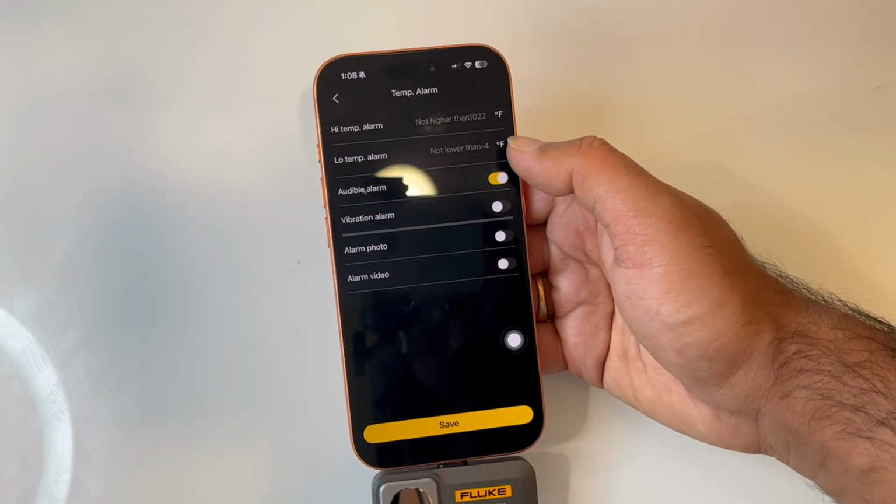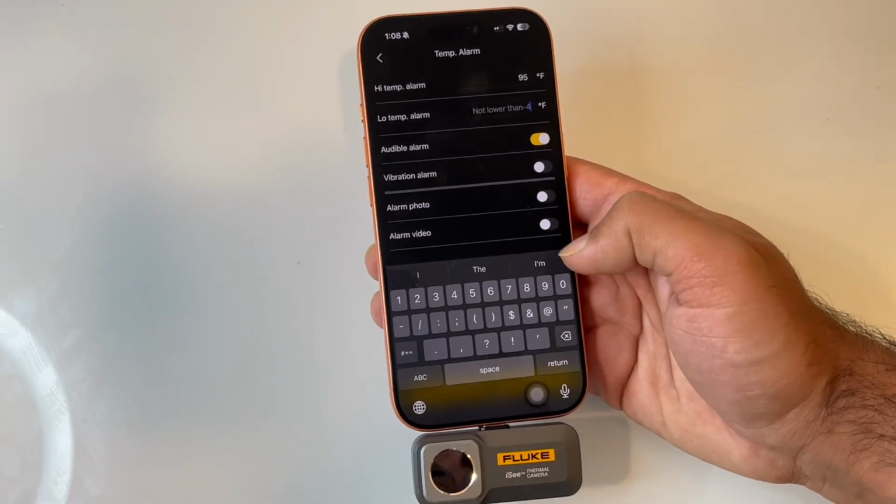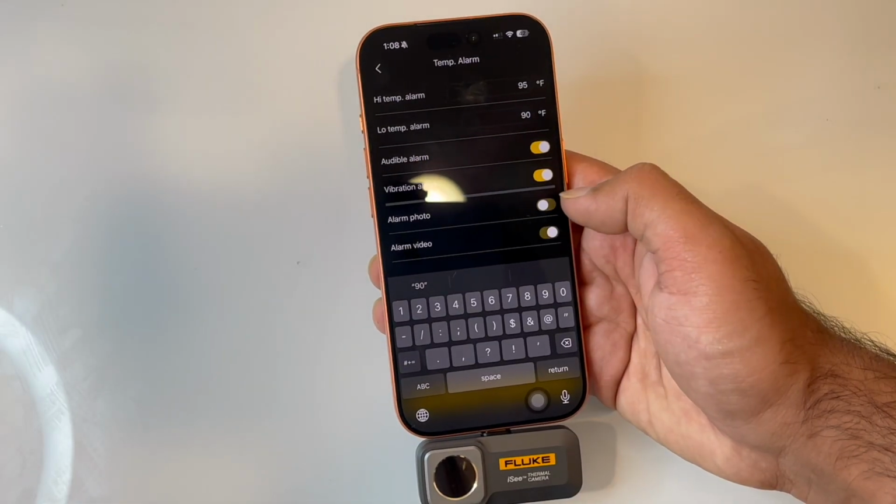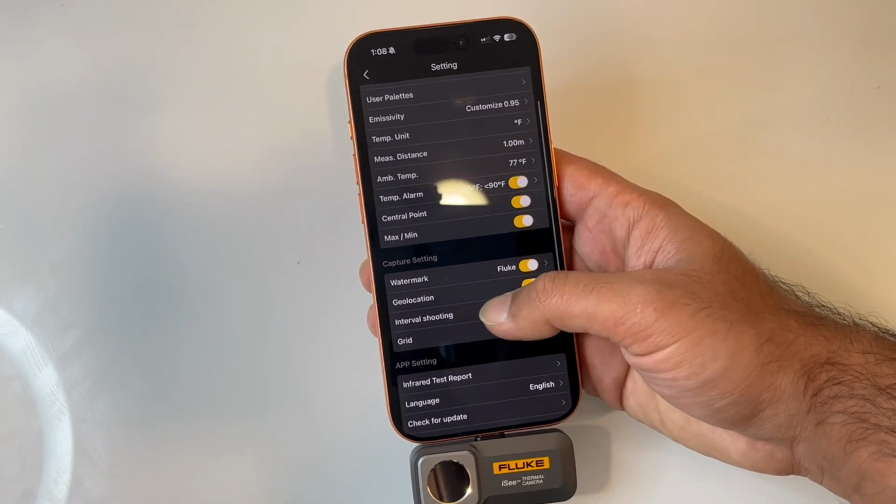So click on this temperature alarm right here, and I'll put a high temperature limit of 95, and then I'll put a low temperature limit of 90, and I'll turn on the vibration alarm, alarm photo, and alarm video. Oh, I can either do alarm photo or I can do alarm video. Let's do alarm photo. Click on save and then go back.